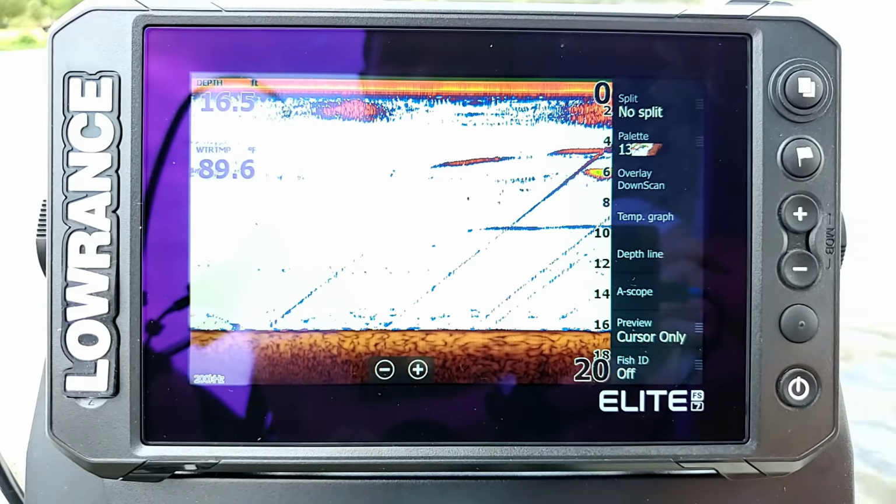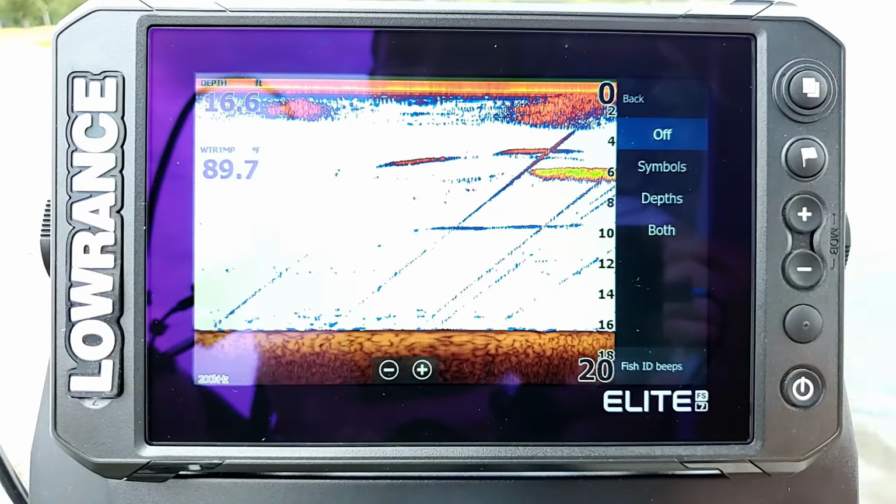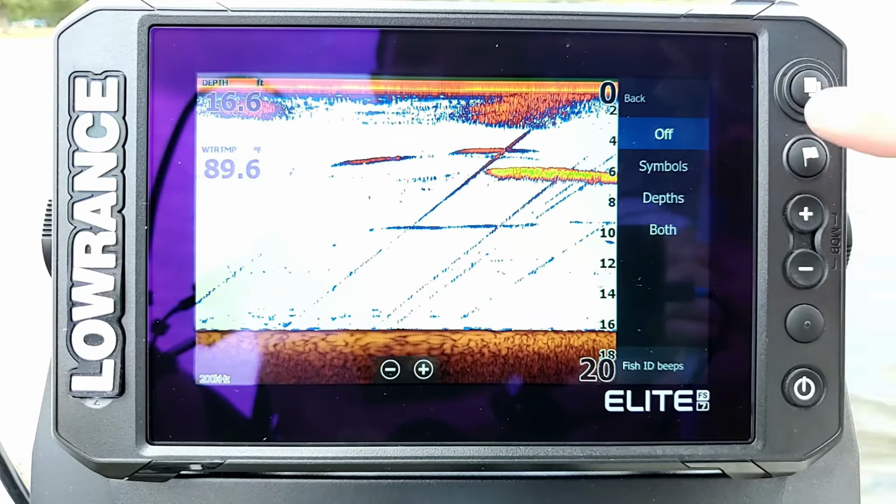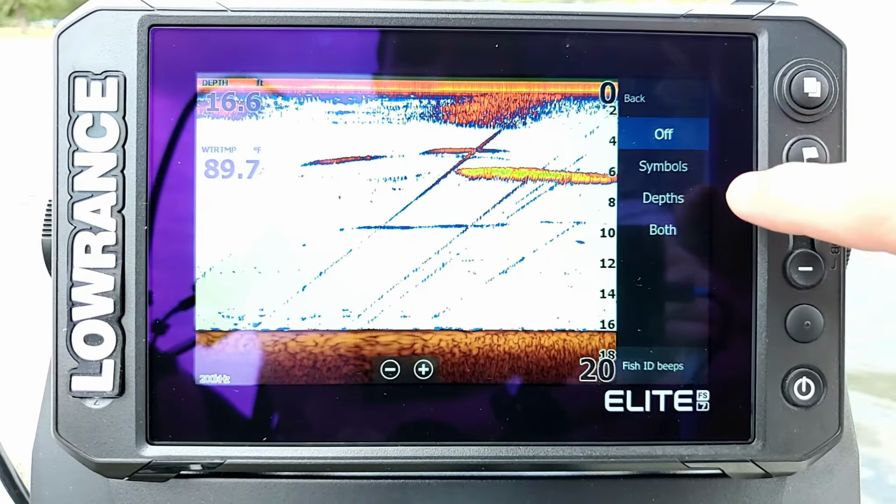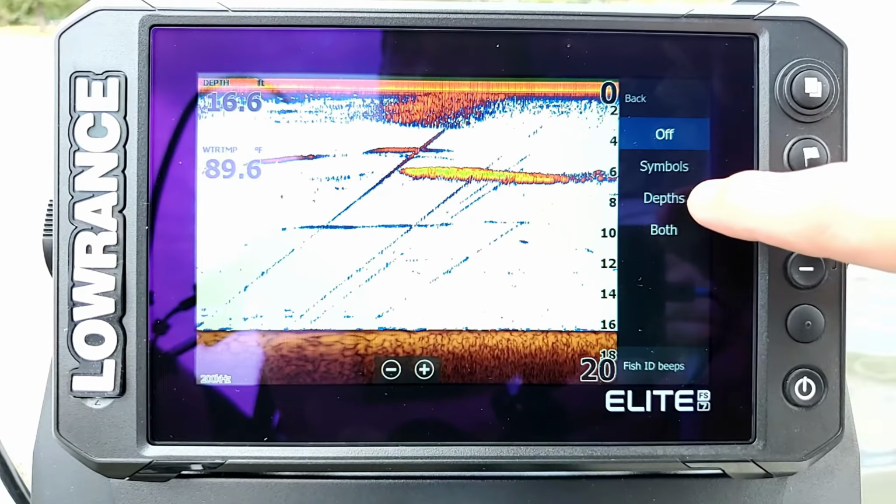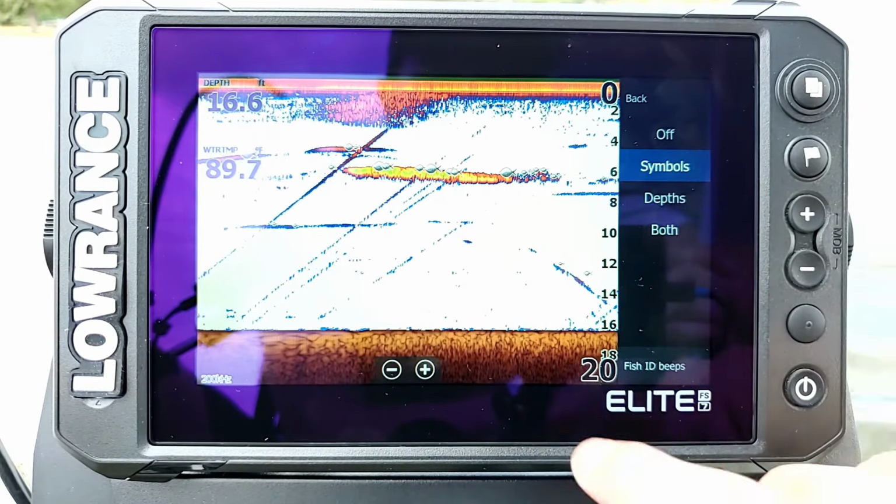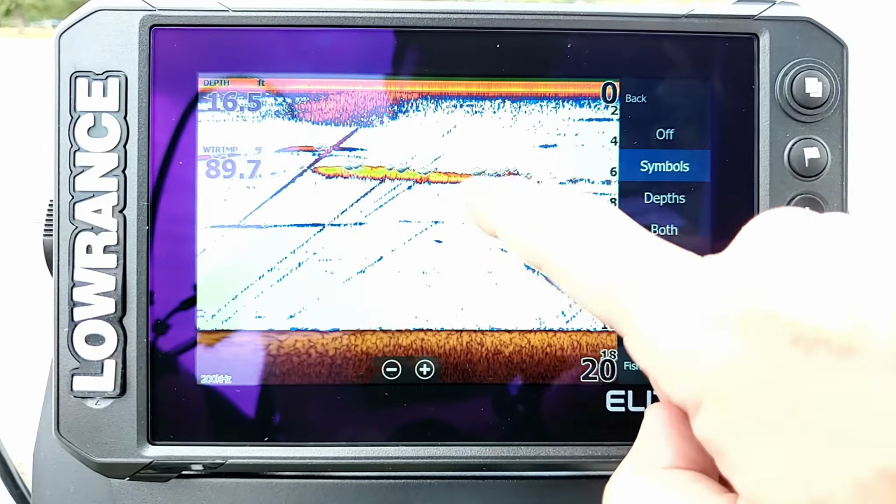Now the very last choice here is going to be our fish ID. A lot of guys really love this, especially for beginners, because if we go in here, we have a couple different choices where we can choose if we just want the little fish symbols, or if we just want the depth numbers, or if we want both. So I'll show you, if I select symbols, it's going to give us these little images of fish on the screen there.